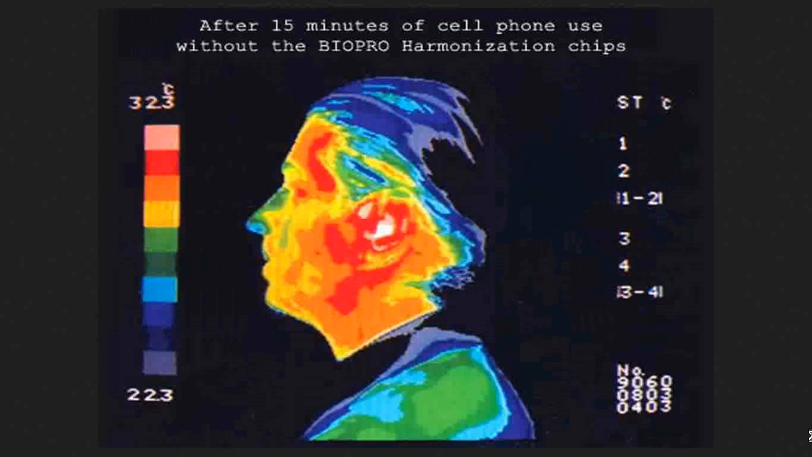After 15 minutes of cell phone use without the BIOPRO Harmonizer chips. Huh? The magic amulet that you would stick to your cell phone or wear around your neck on a chain like a crucifix to ward off the evil cell phone signals or radio signals or whatever it is they were selling it for. They would sell it to ward off viruses and diseases. Yeah, this was used to sell something that didn't work.